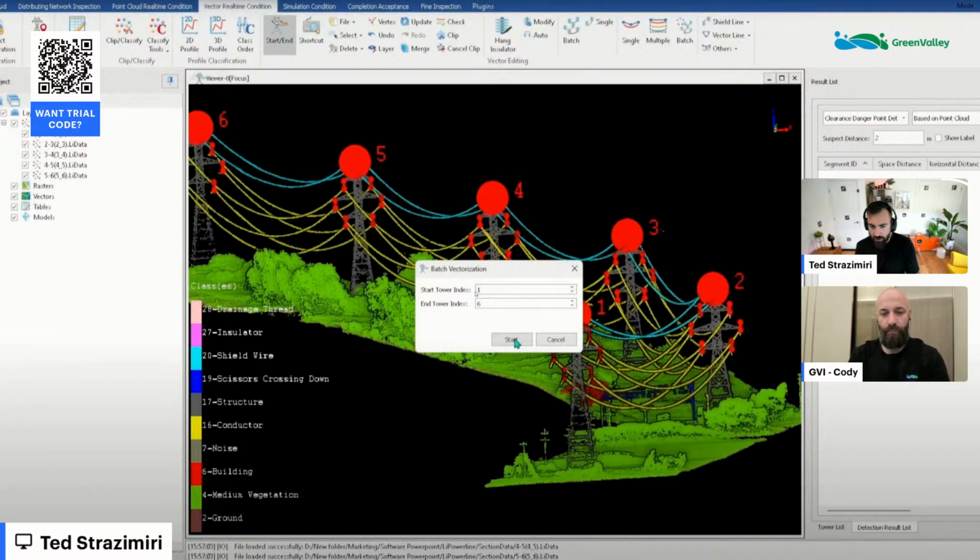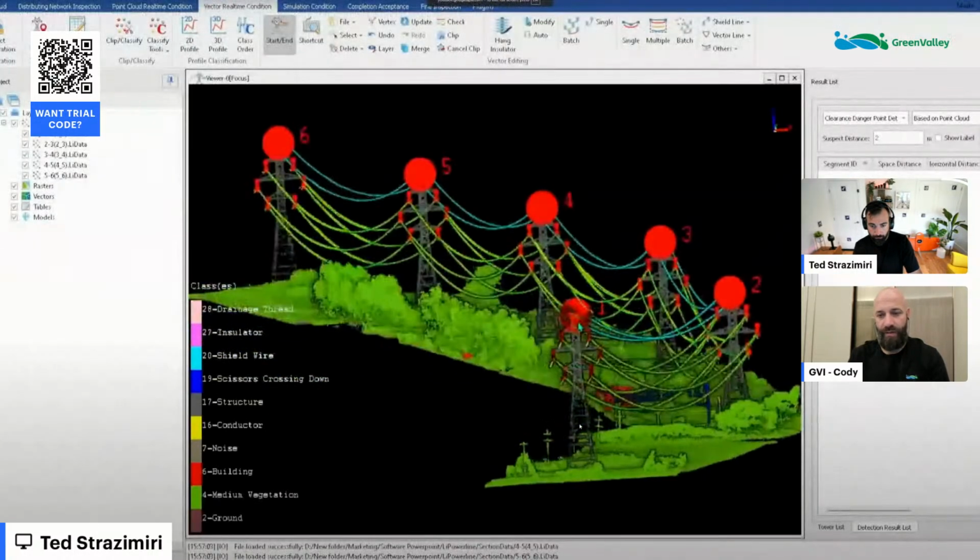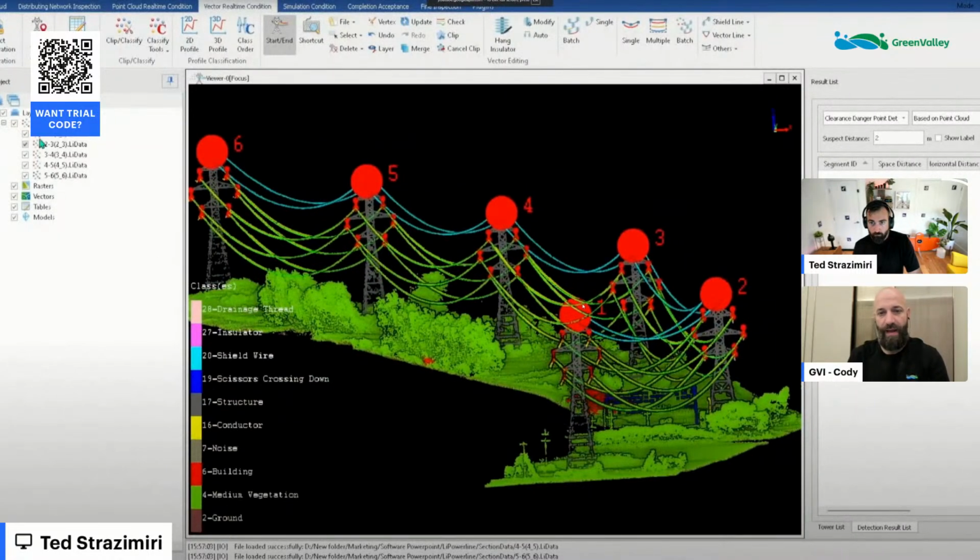But real quick, I just wanted to say here in this batch vectorization, we have a start tower index and an end tower index. So this could be 1 to 100 because you have 100 towers in the data set, and it's just going to go through and do all of those sequentially and automate the vectorization of each conductor, maybe upwards of 12 per tower, all in one go, right? Exactly.